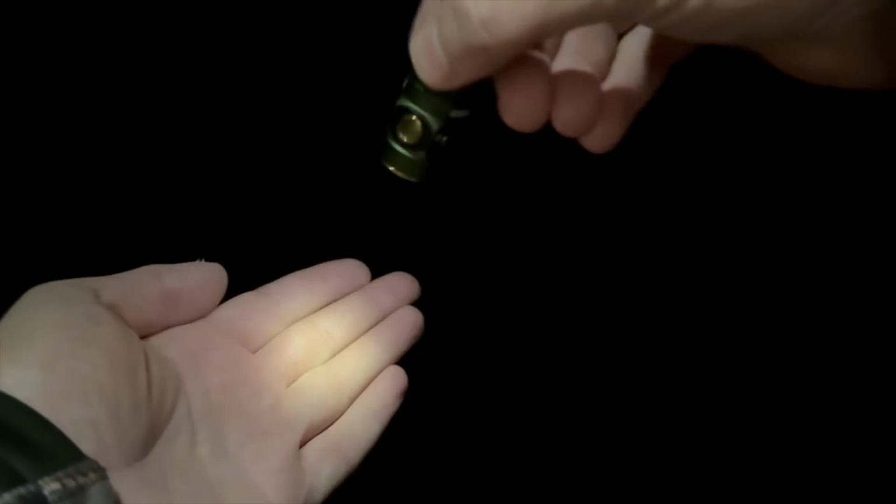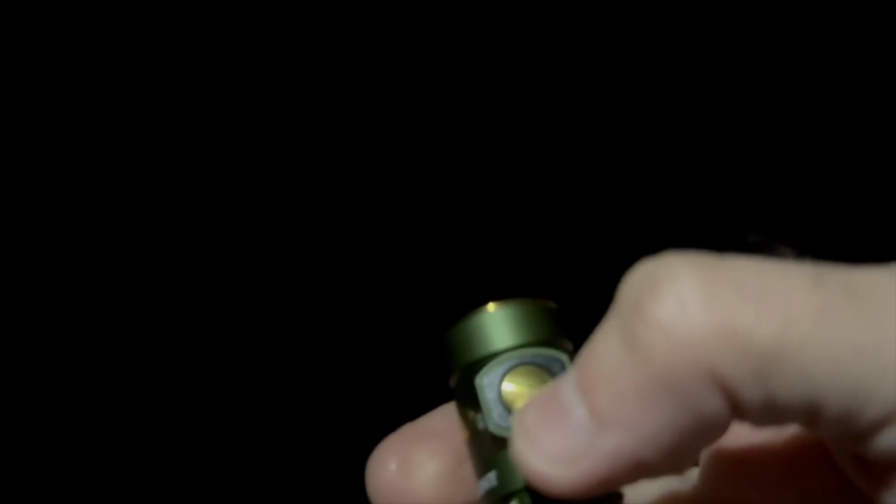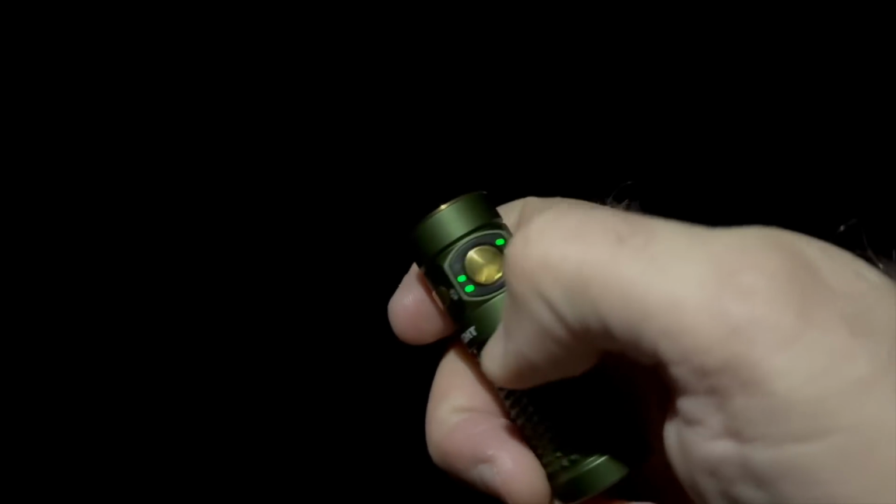The Baton 4 has 6 modes in total. Moonlight, with just the tap of a button, is ideal for map reading or covert reloading maybe. Then we cycle to low mode, which is just about enough to light the way in front of you around 10 to 15 yards. Push and hold the button for 1 second to cycle through to each mode. Next up, it's medium, a perfectly usable mode with up to 8 hours runtime. We then cycle to high.